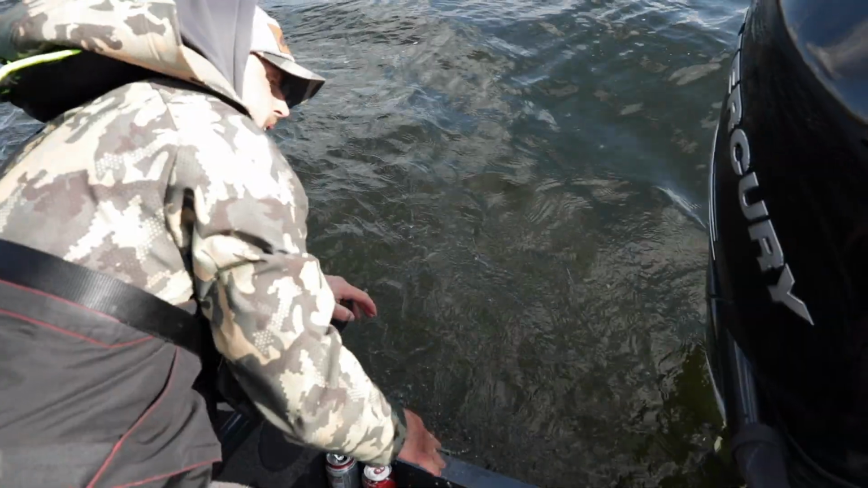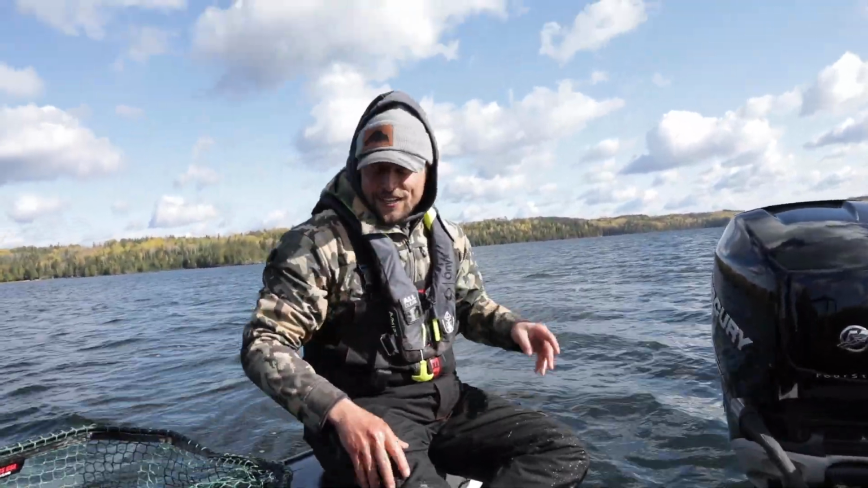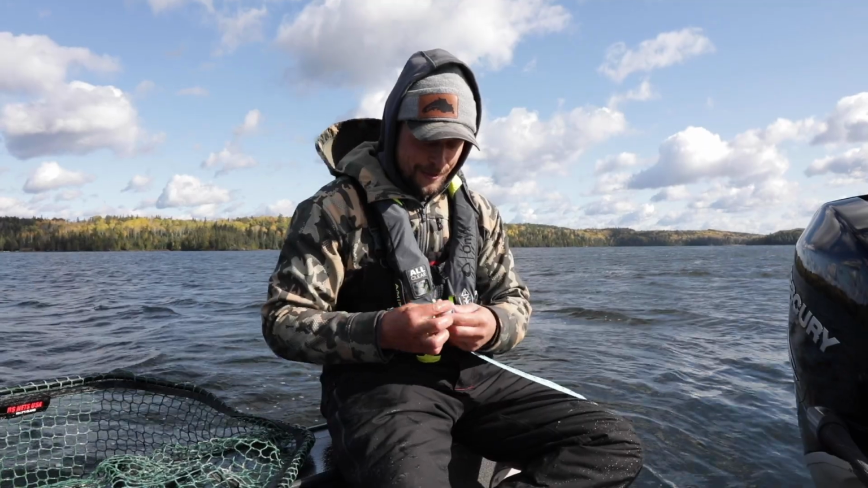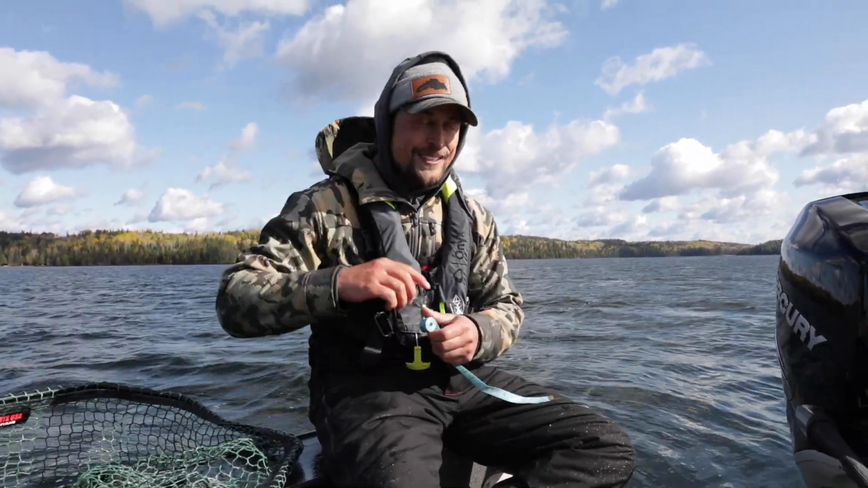There she goes. No wasting time there. That is truly, truly a fish of a lifetime. I'm almost out of words. For walleye fishing, that's up there. That's at the top.